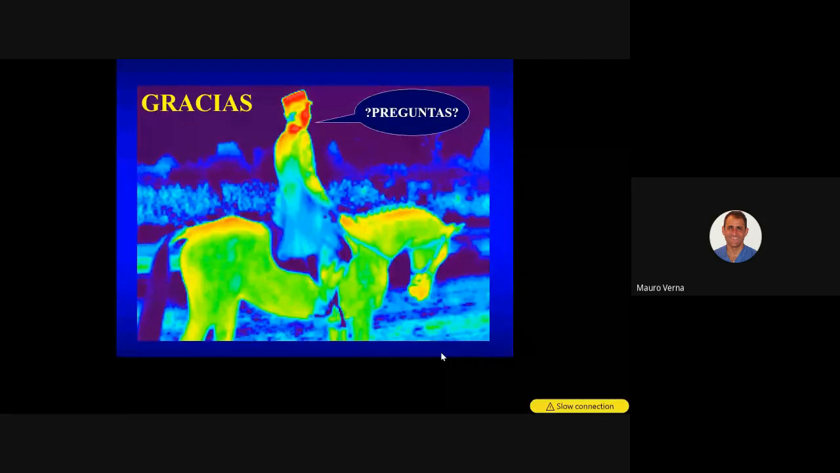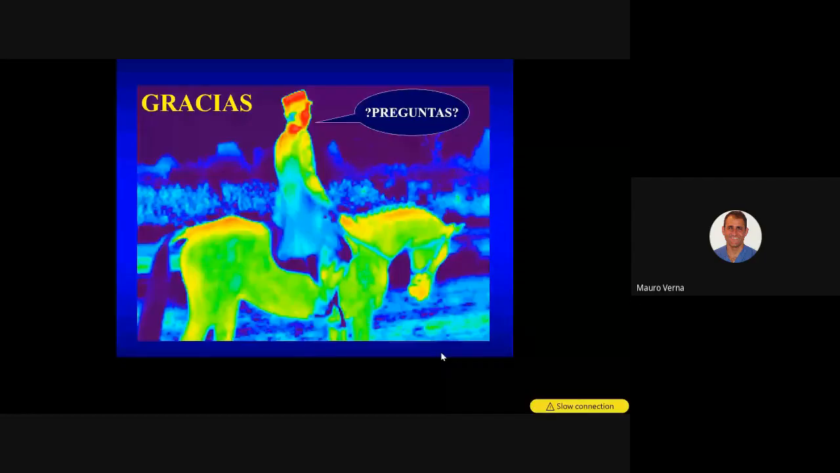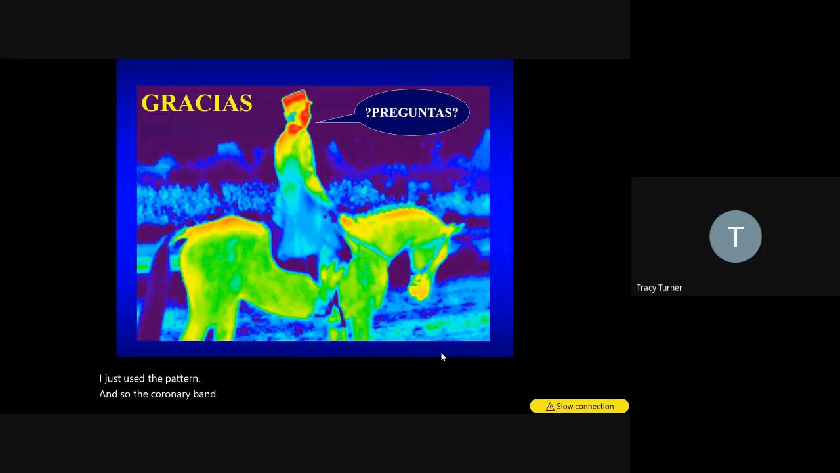And if you have, like, how many degrees normally the hoof has in regular horses, or do you just use the pattern? I just use the pattern. Yeah, so the coronary band should be the warmest. If the coronary band is getting wider and wider, that's usually a sign of inflammation in the lamina.